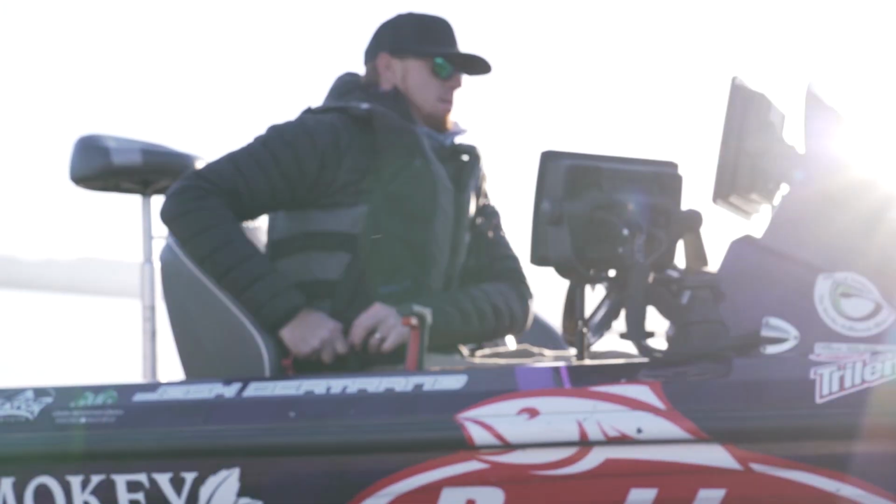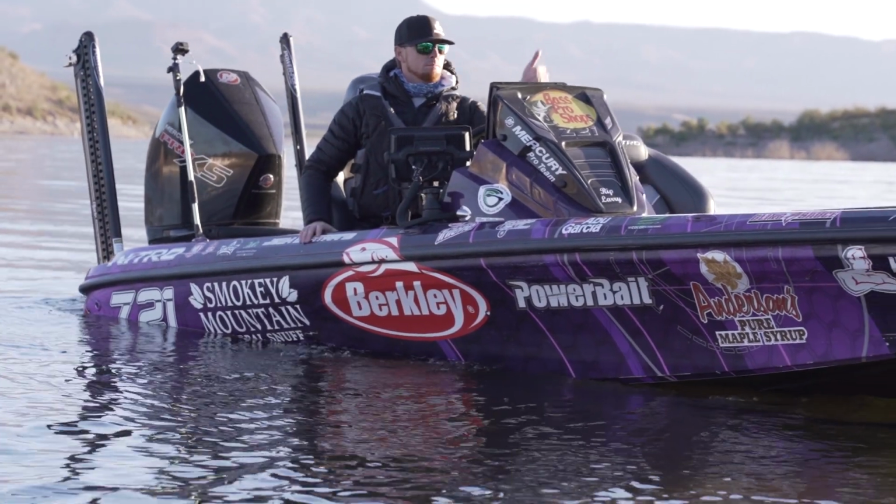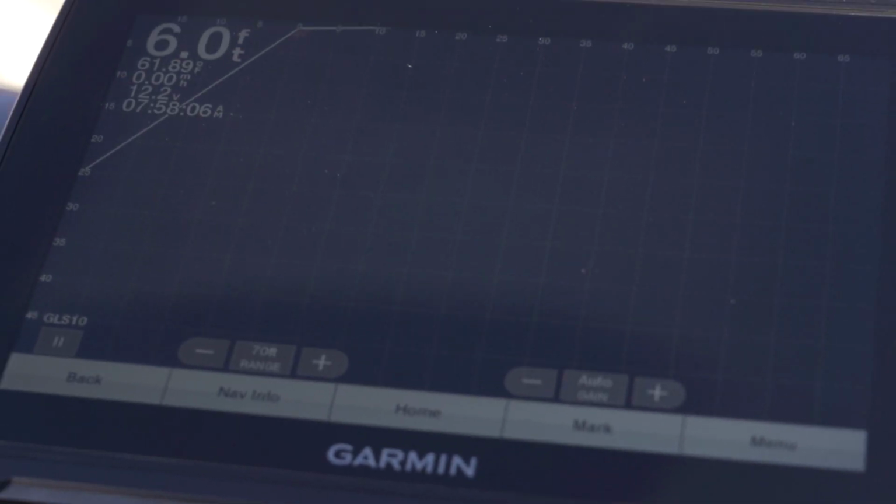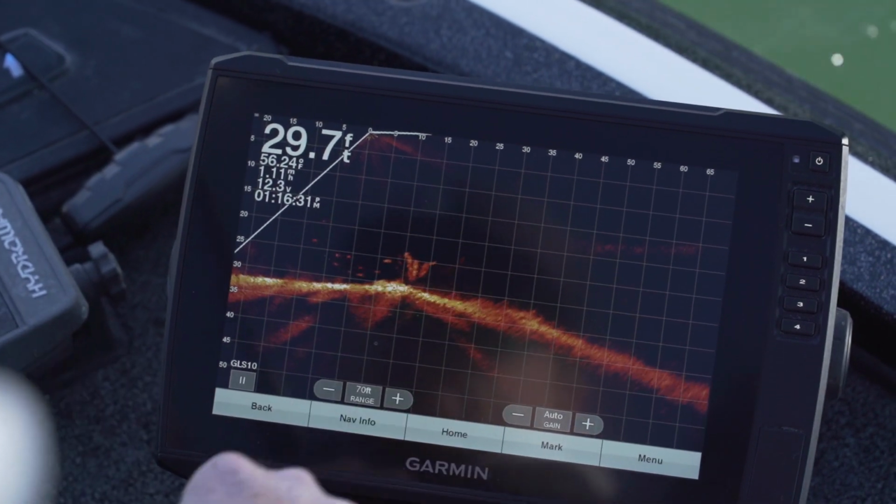So every bass fisherman is wanting to get into using LiveScope right now. If you know what it is and you act like you don't want it, you're lying to yourself. Pretty much what you see is what is actually there. It paints a picture and it's a live picture. So if you see something that looks like a tree underwater, it's a tree. If you see something that looks like a fish swimming around, it's a fish.